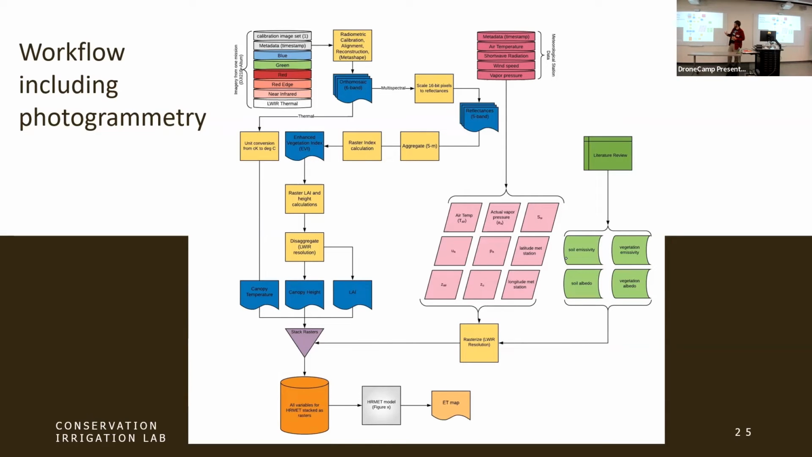From the multispectral, we calculate different phenological aspects like the leaf area index, or how dense the canopy is, and canopy height. And then thermal, we put in, and we take that all together, and that's what goes into our evapotranspiration estimates. There's also some meteorological data that we bring in at the center there, and then there are also some literature values that we need, like soil emissivity and albedo for the soil and the vegetation. They're constants we're using. We're not actually solving for those.